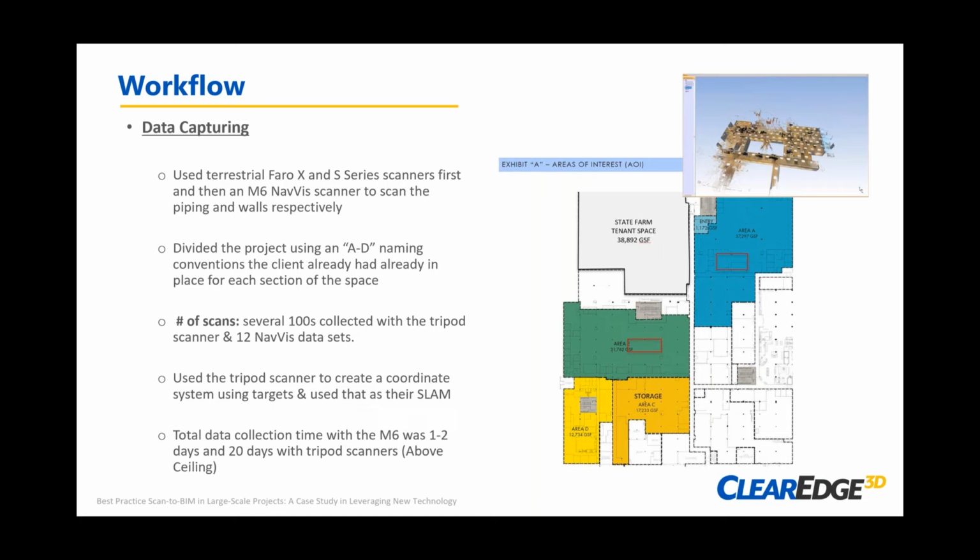So we opted to do a hybrid approach on this project, in which we would scan the above ceiling space with terrestrial scanners, essentially traditional methods, and then utilize our M6 scanner, our mobile system, to take care of the entire architectural space, getting some of those extra details in rooms and things that when we're focused on above ceiling, we're really not concerned about.